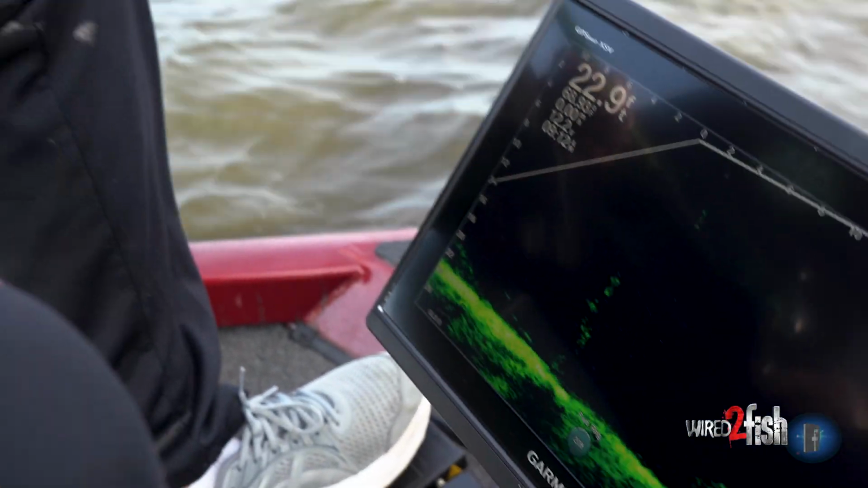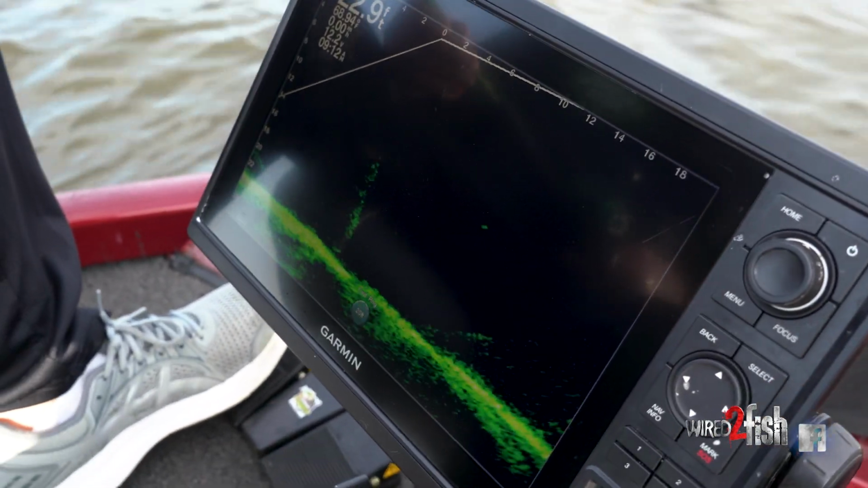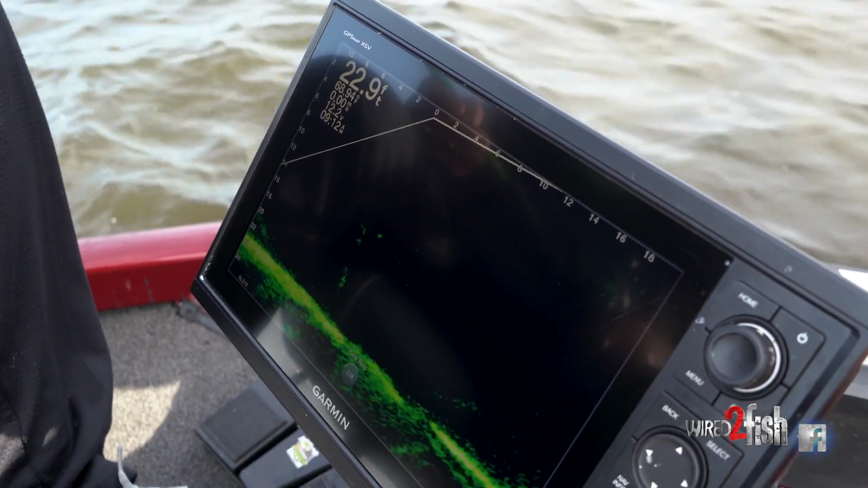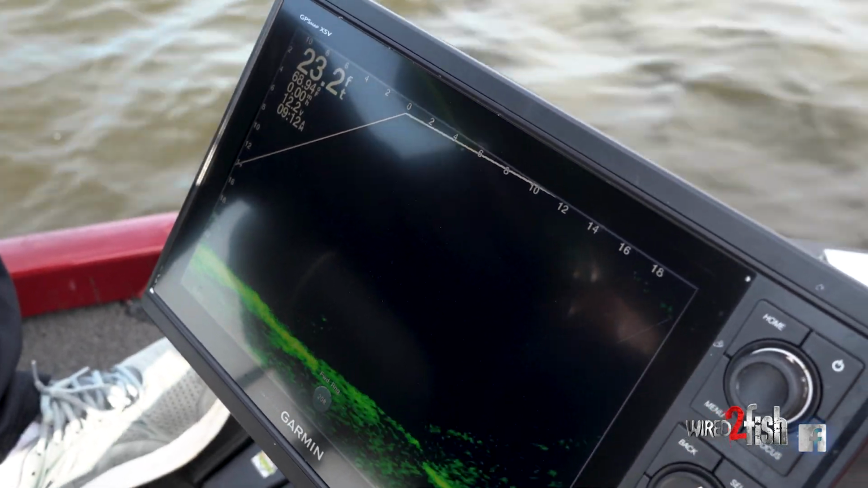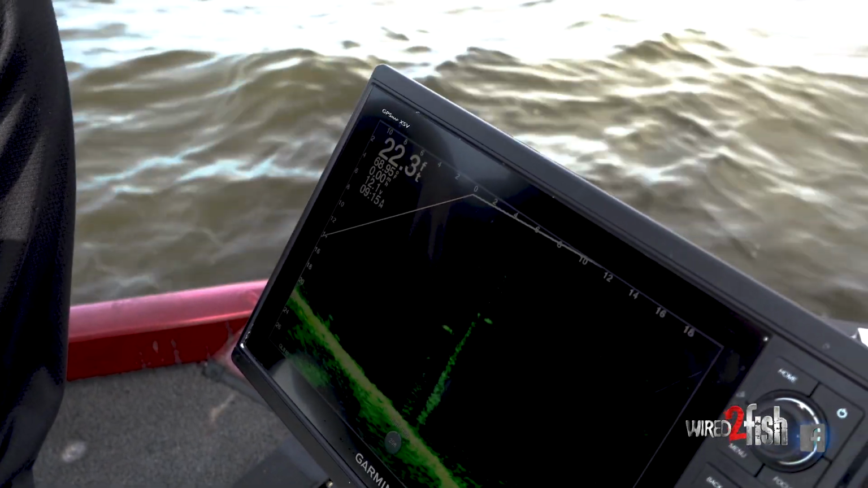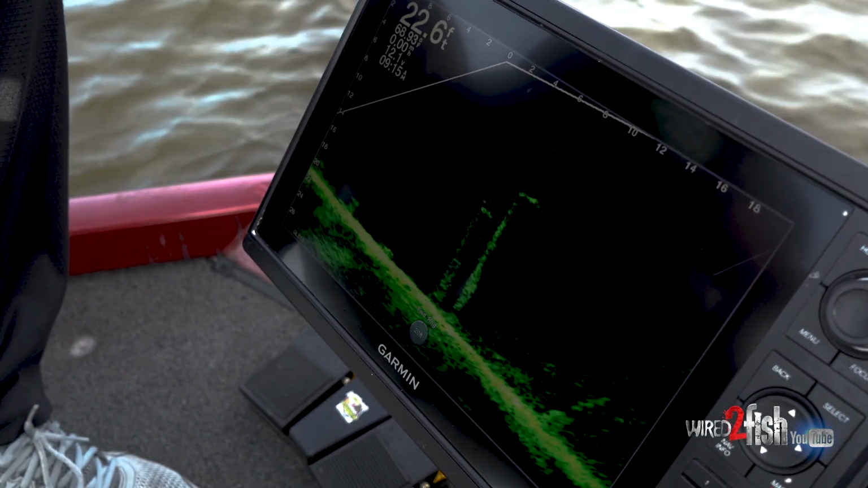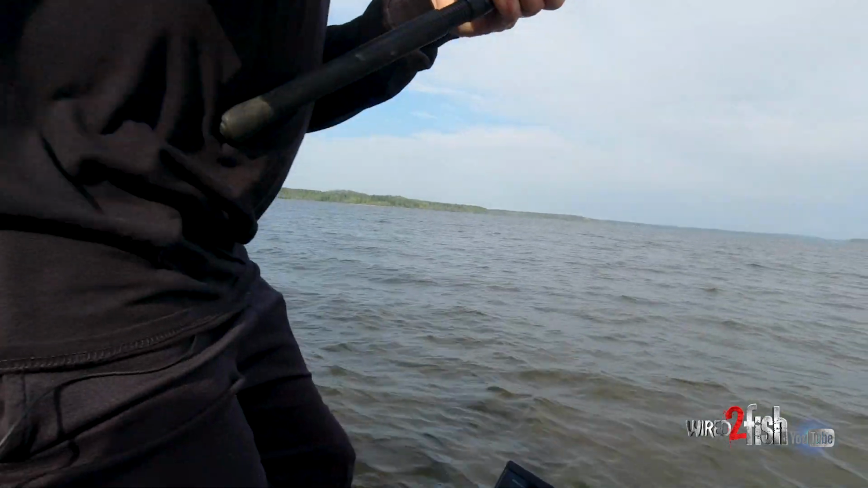That crappie, he's not that thick, so when he looks at you, he disappears. So you don't really want him to face the camera. So show me your good side. Here we go. Get on up here.